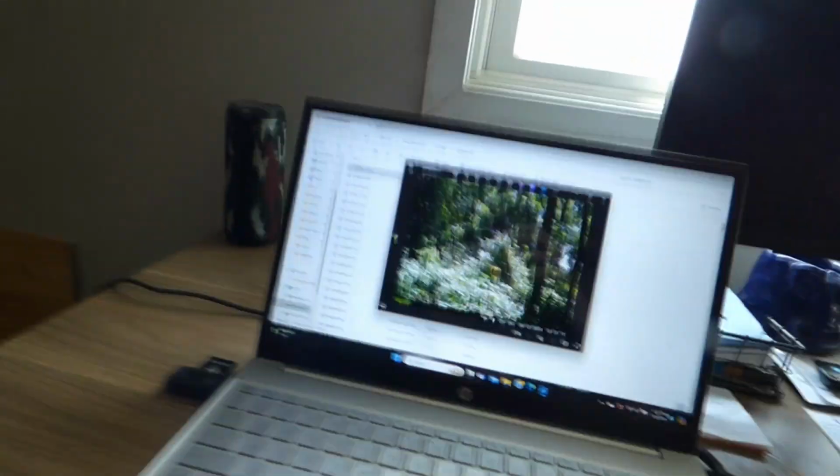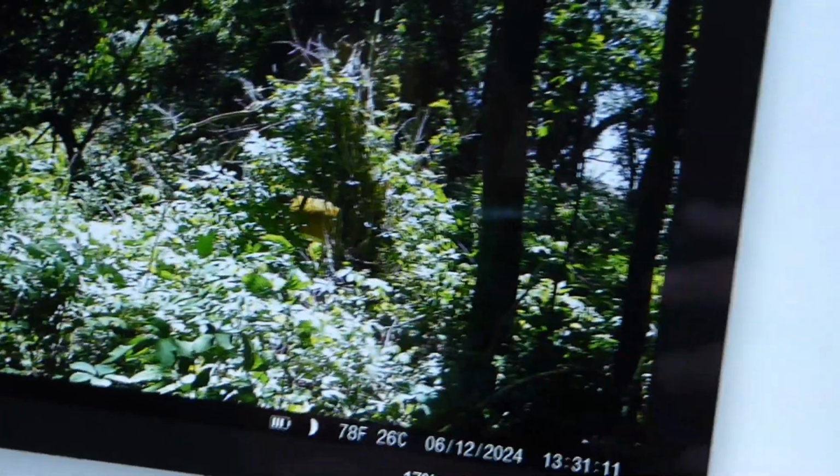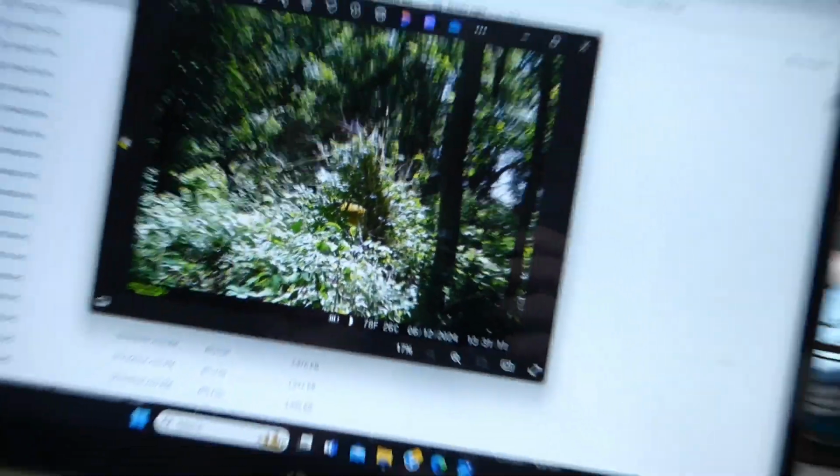See, I told you I put it on the wrong trail. I'll show you. You can see that's a deer, but it's a big deer too, but I can't tell what it is. So those were both two days after I put them out on the same day.